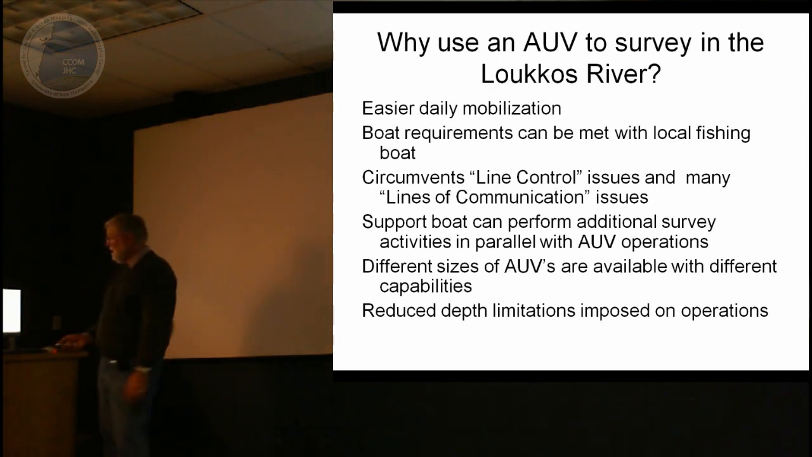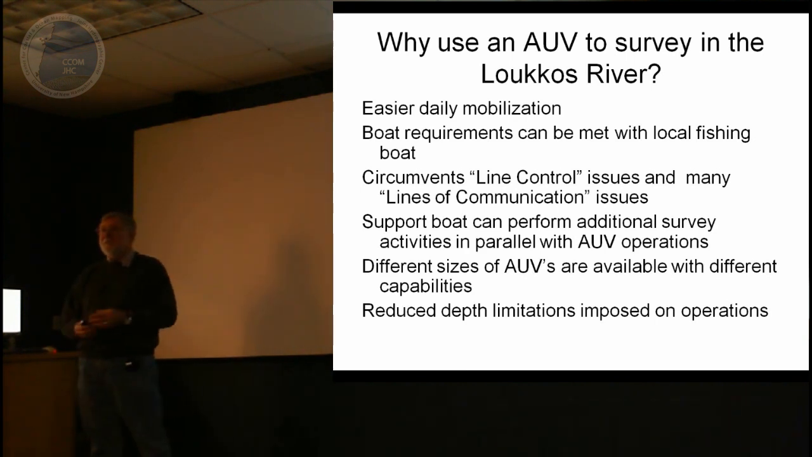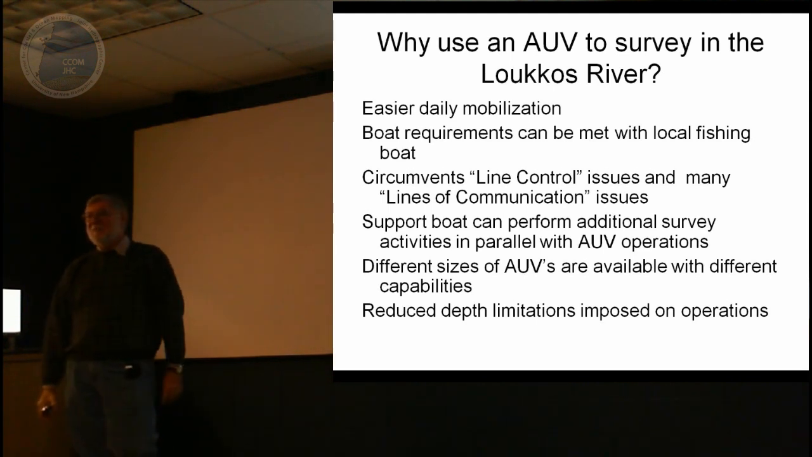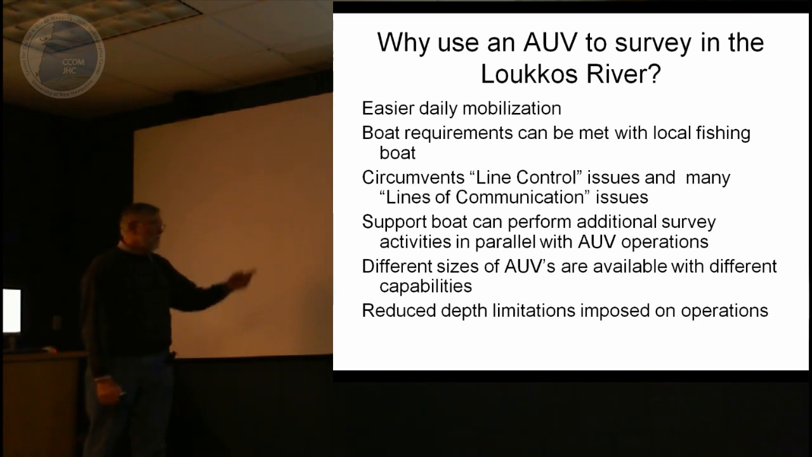The other thing is that there's a whole bunch of different sizes of AUVs. Lots of times today when people think AUVs, it's the Huygen. That's what you see most often, and I guess it does the most mileage of survey type work now. But there's a bunch of different AUVs.